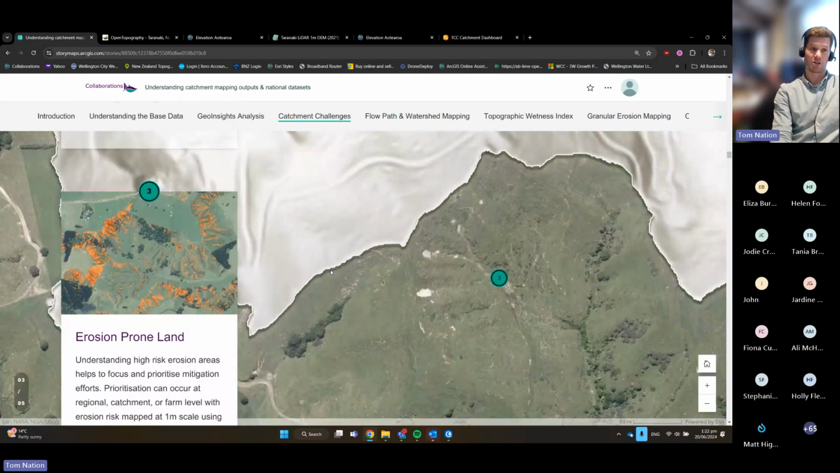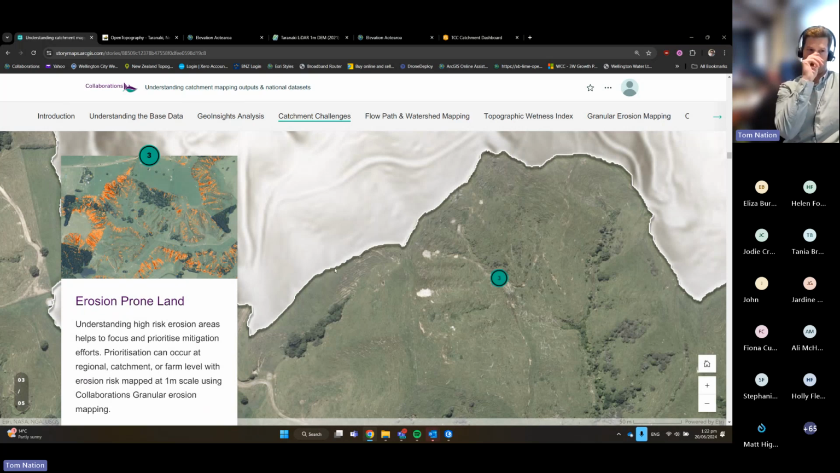Erosion-prone land, that's obviously a hot topic in a lot of parts of the country. And I'll explain a little bit later, there are many different ways and different models out there to map sediment. I'll run through a few, but we've been working on one that's based on the RUSLE, the Revised Universal Soil Loss Equation.